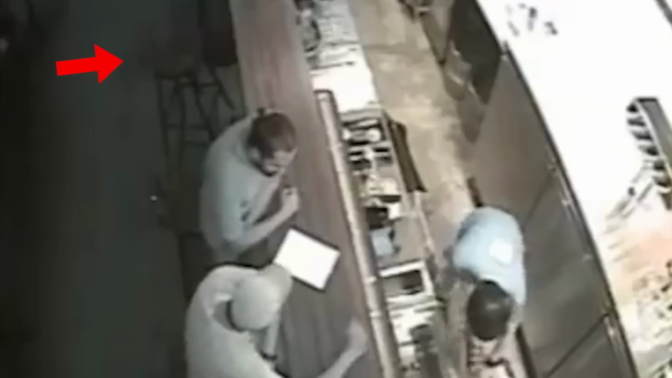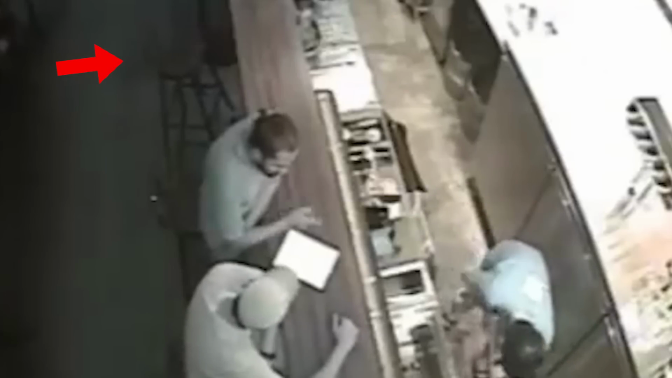This security footage, captured inside a bar, offers a glimpse into a seemingly ordinary night. People come and go, engaged in lively conversations and enjoying their drinks. The atmosphere appears relaxed and uneventful until the late hours when closing time approaches. The scene transitions, leaving only the bartender and two other individuals within the frame. Unexpectedly, an eerie occurrence takes place. The chair positioned closest to the camera begins to move of its own accord.